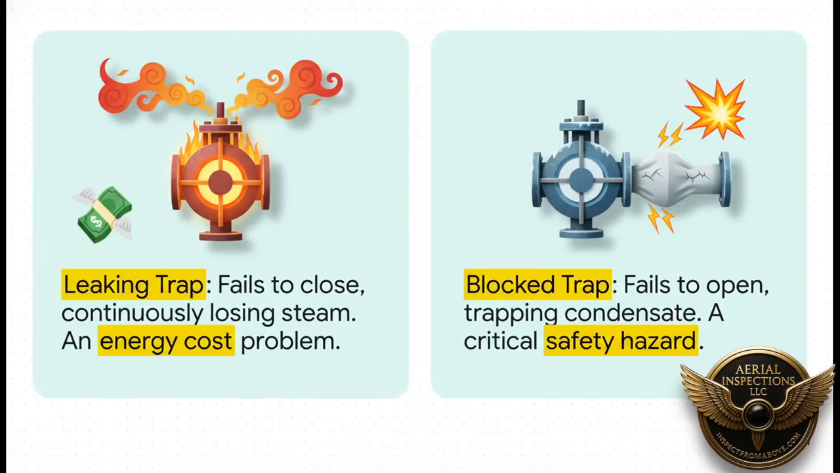And here's a perfect example of how you decode these different signals. A steam trap can fail in two main ways. If it's leaking, it shows up as uniformly hot. That's a problem for sure. It's wasting a ton of energy and money. But if it's blocked, it actually shows up as cold. And here's the critical insight. That cold, blocked trap is the real safety hazard. Trapped water can cause something called a water hammer that can literally blow pipes apart. So the less obvious signal points to the much greater danger.